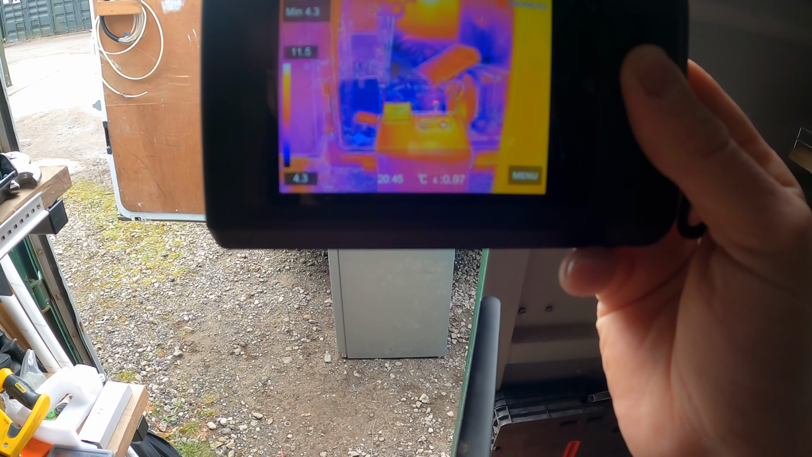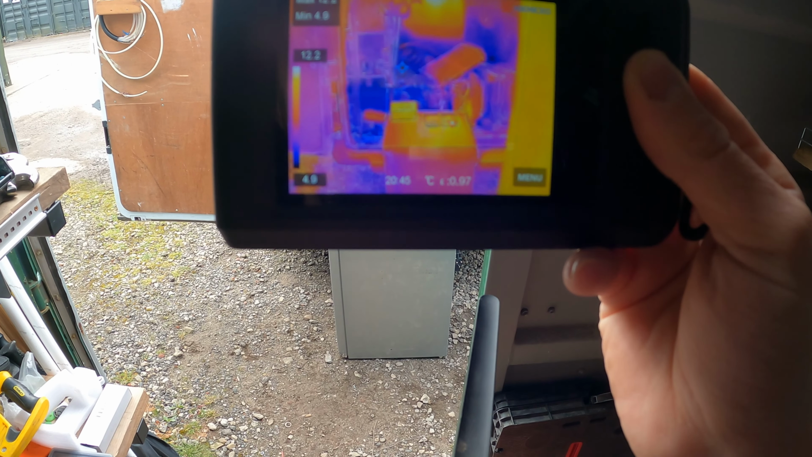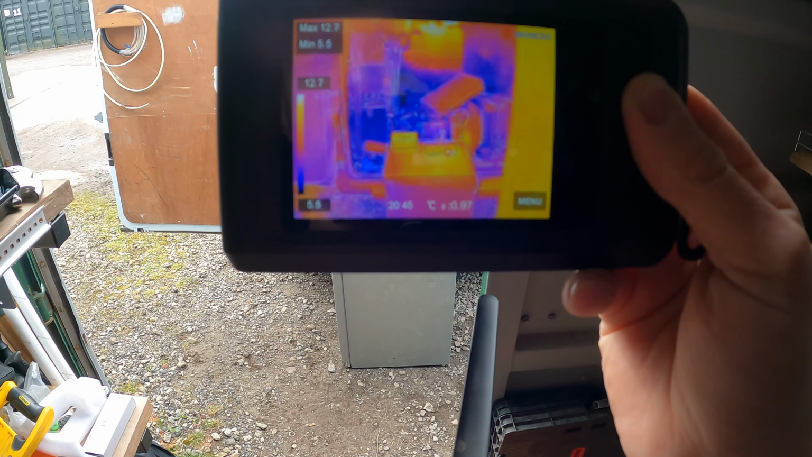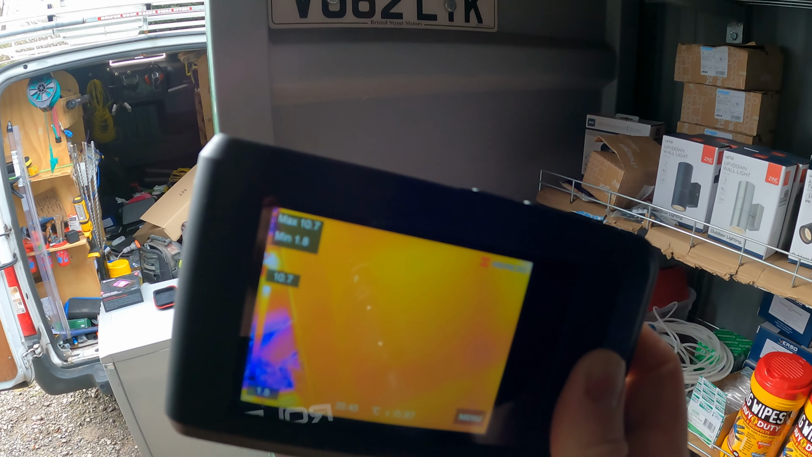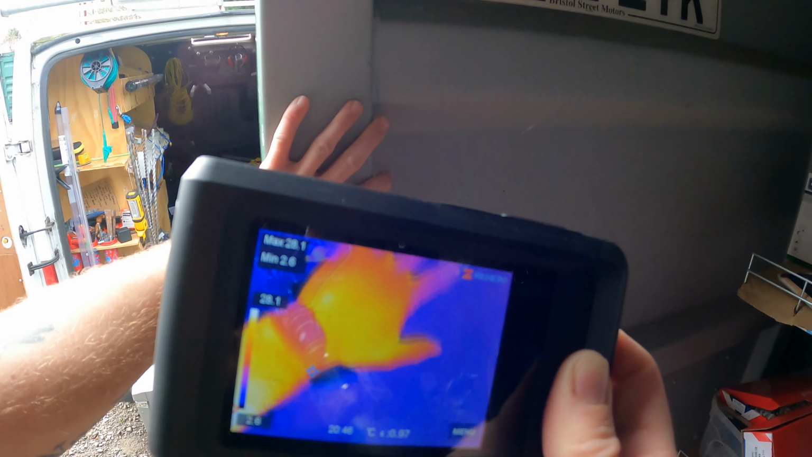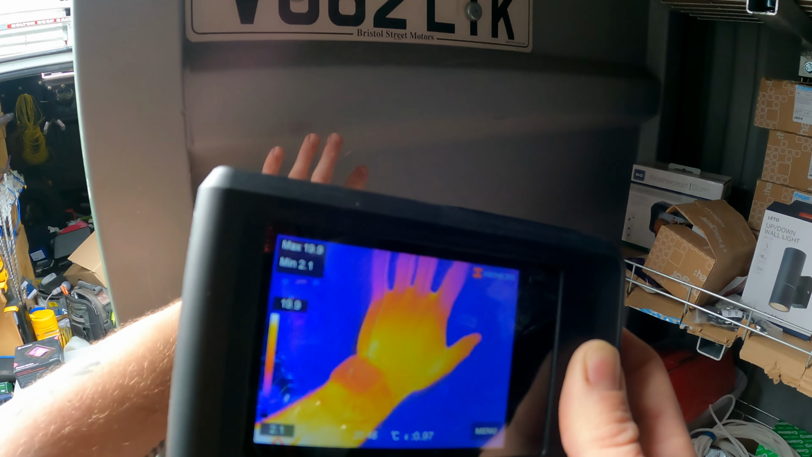So the hottest one there is 11.5 degrees Celsius, which is obviously not very warm at all because it's freezing. Coldest being 5 degrees, which is somewhere in the back of my van over there. But let's see if you can see. Trying to do this while holding a camera at the same time is no good. So if I go to something quite hot, if I put a handprint on that door and remove my hand, you should be able to see the handprint, which you can.